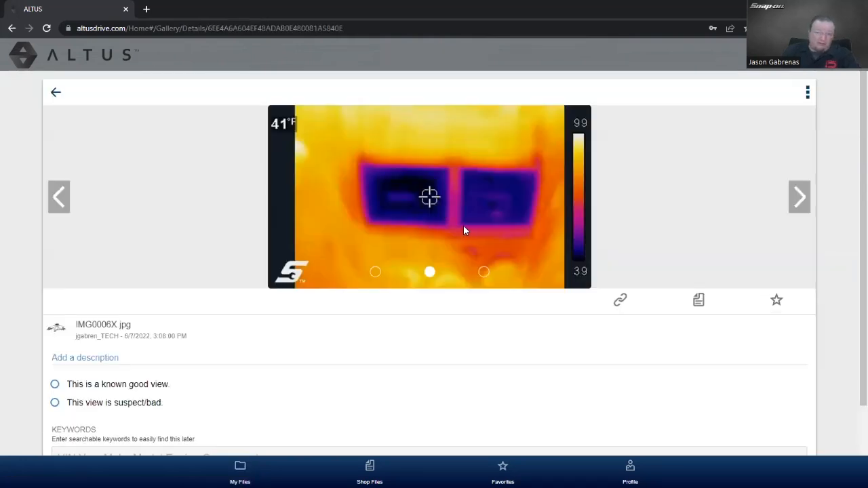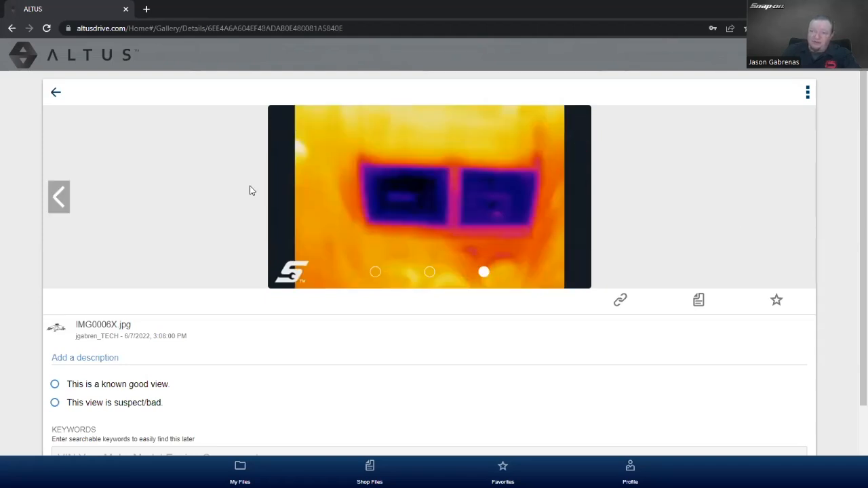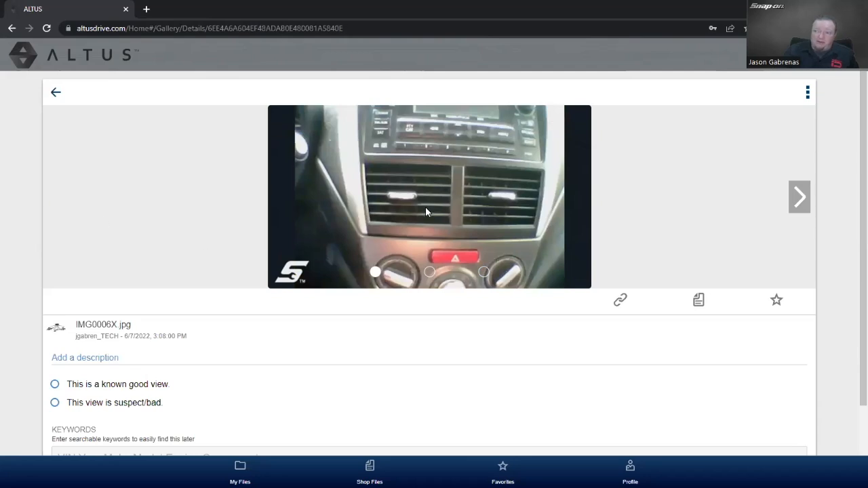HVAC system, wanted to make sure my AC was blowing nice and cold, 41 degrees right there, right in the middle. Now this is good for your customers. Right, so if I send this picture to a customer, they might not be able to understand where this is on their vehicle. They might think, oh, well, I guess it's blue, so maybe that means it's cold or something like that. Cool. 39 degrees at the coldest, 41 degrees at the target. But if I send them a picture like that, I can say, oh, well, that's okay.